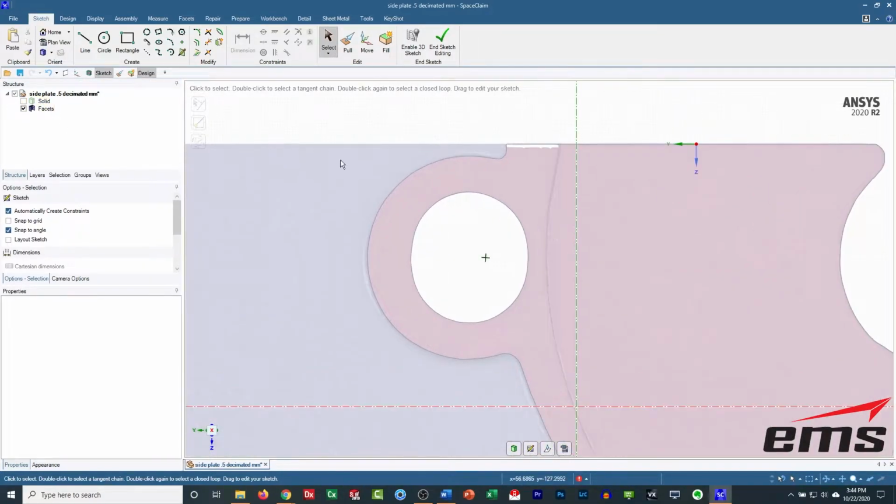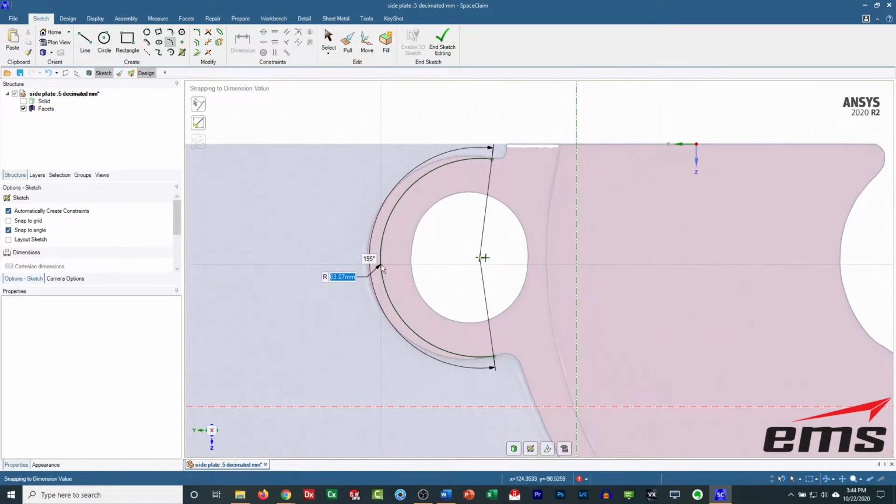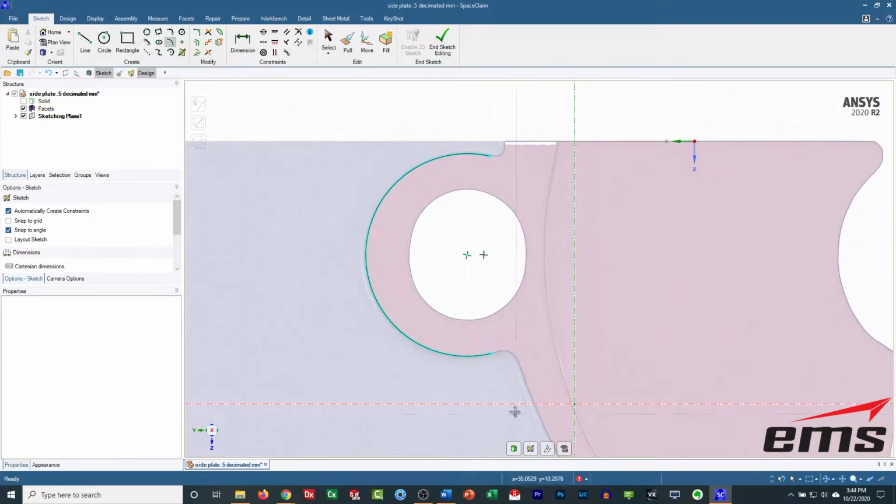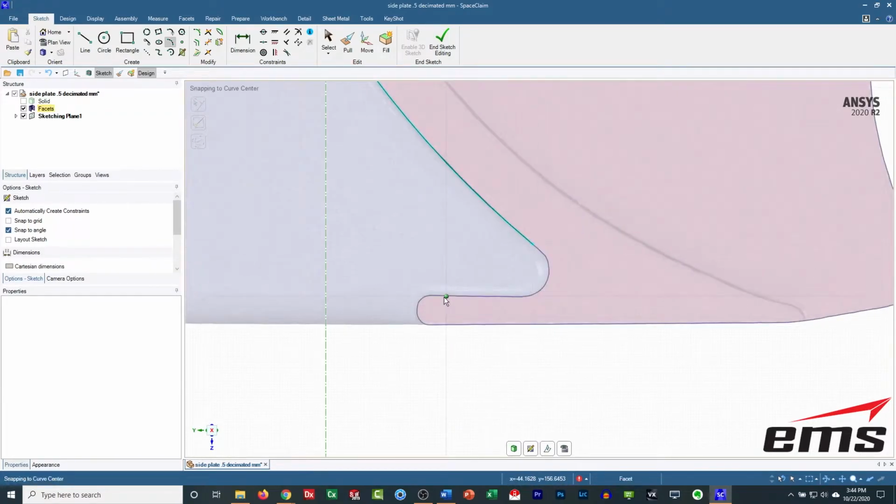So let's go here. We're going to do a 3-point arc. Oh, wrong command. 3-point arc from there to there to there. Same thing here, to here, to there. I'll fillet that one in. So I believe the rest is going to be lines.